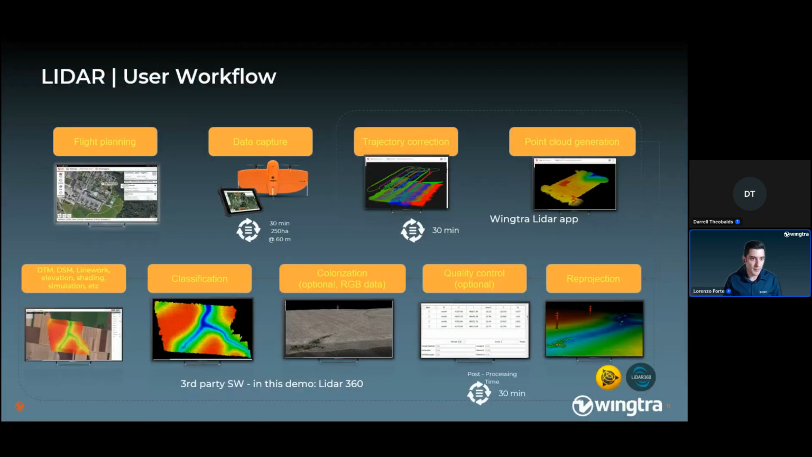We go next. A quick overview of our workflow. As you can see here, with Wingtra, you basically complete the first line of this slide. So you plan your mission. This can be done again in the office with the desktop application and be safe. You just go to the field, unpack the drone.